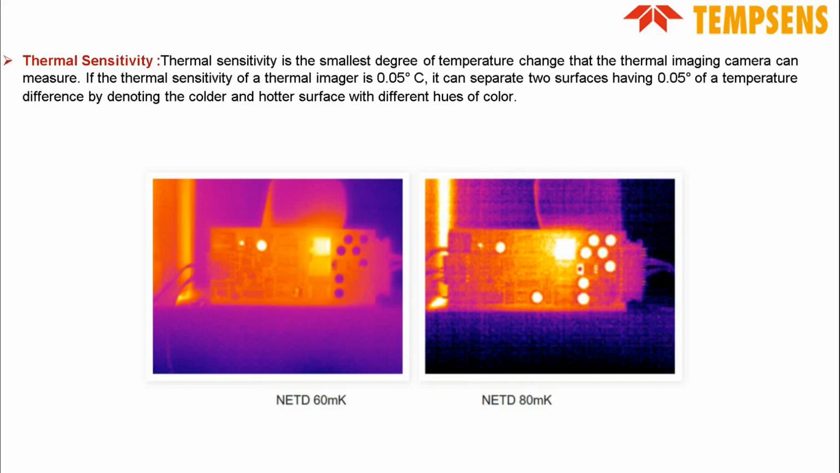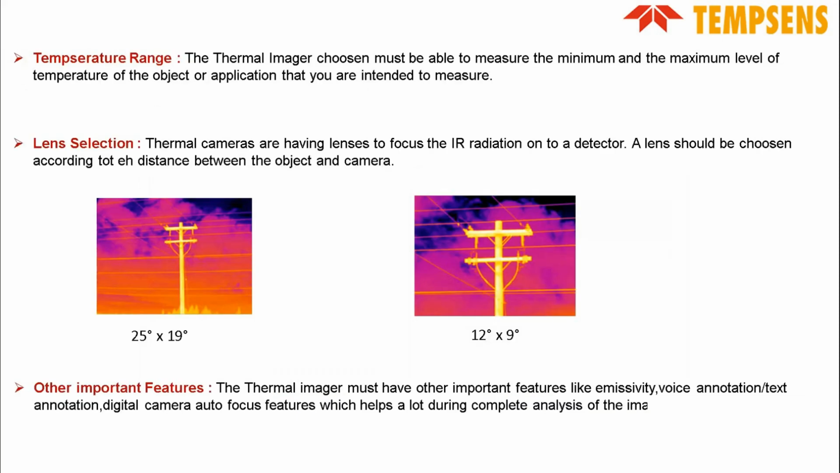Thermal sensitivity. Thermal sensitivity is basically the smallest degree of temperature change that the thermal camera can measure. For example, if the thermal sensitivity of a thermal imager is 0.05 degrees Celsius, it means that it can separate two surfaces having 0.05 degrees Celsius of temperature difference. So the lower the thermal sensitivity value, the better it is for your application, because it will give you a crystal clear image and distinguish between various surfaces.